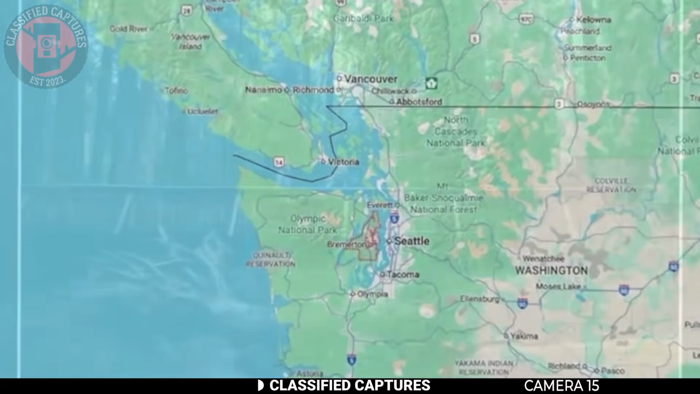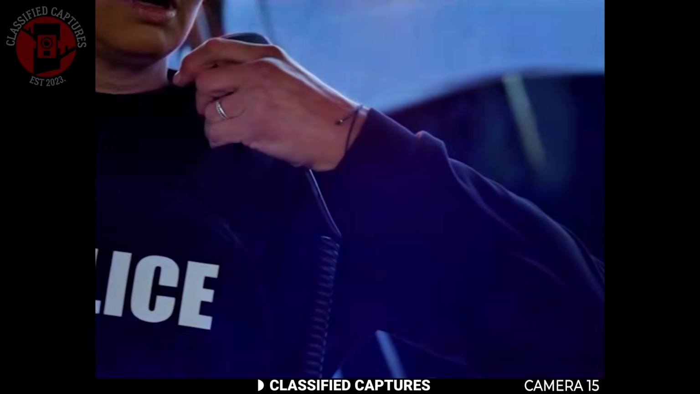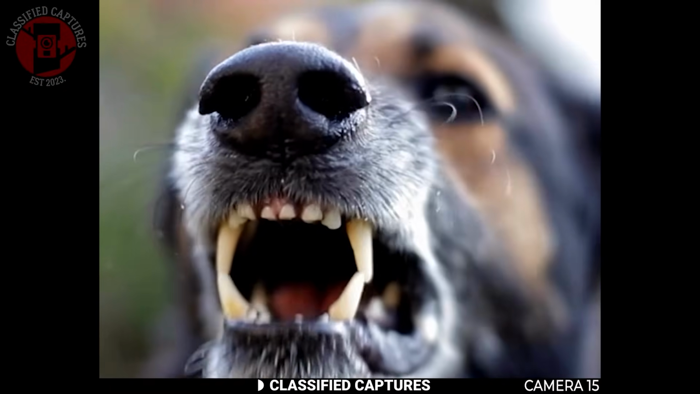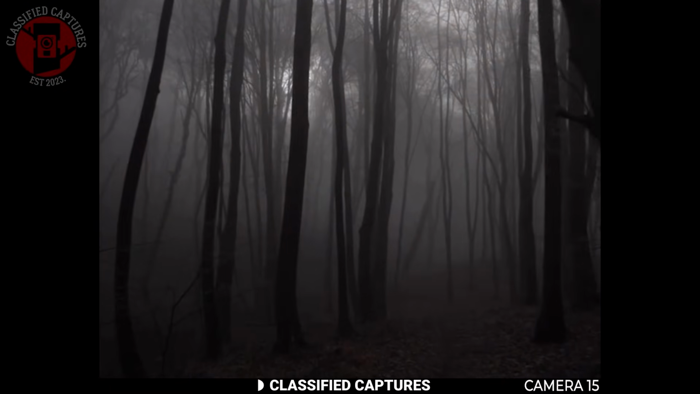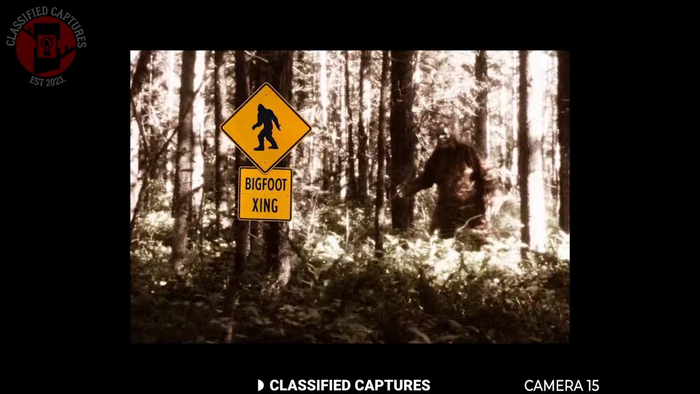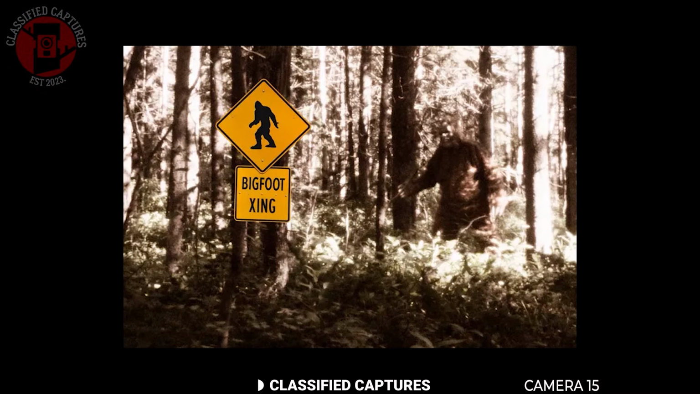Nothing about the case made it to mainstream media, but those who heard the story believed it could have been one of the most genuine Bigfoot encounters ever recorded. Unlike many modern sightings that go viral for attention, this one felt sincere. Whether it really was Bigfoot or something else in the woods that night, we'll never know, but it remains one of those rare cases that still leaves people wondering what he truly saw in those Washington forests.